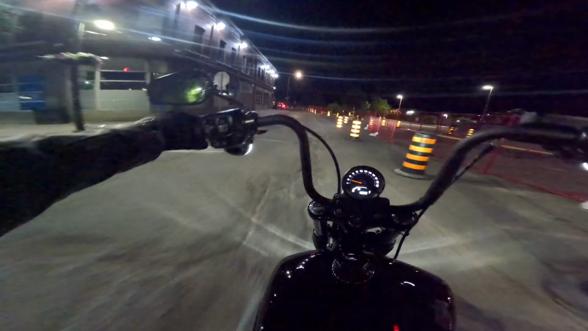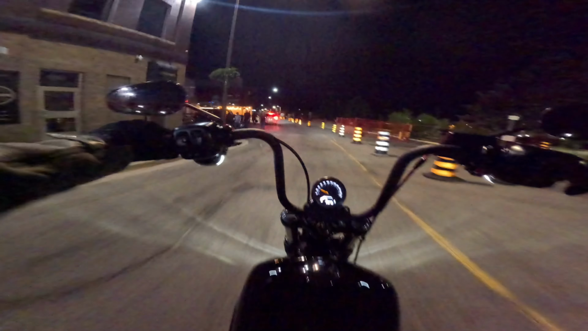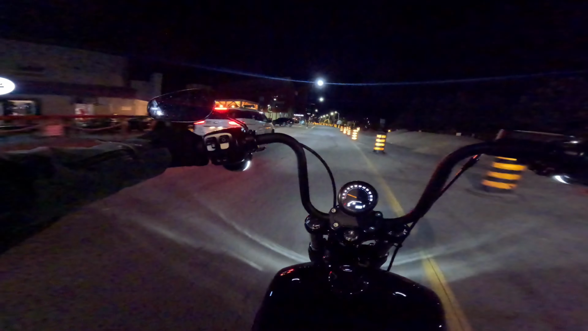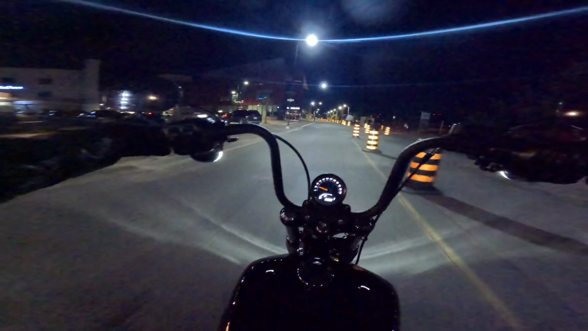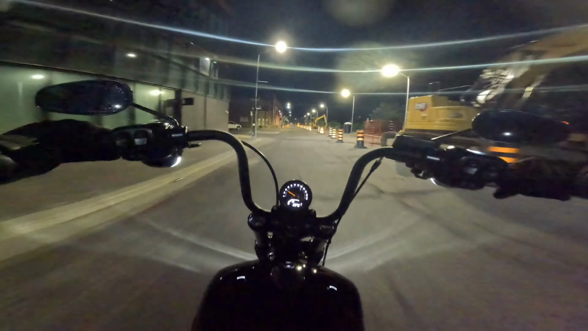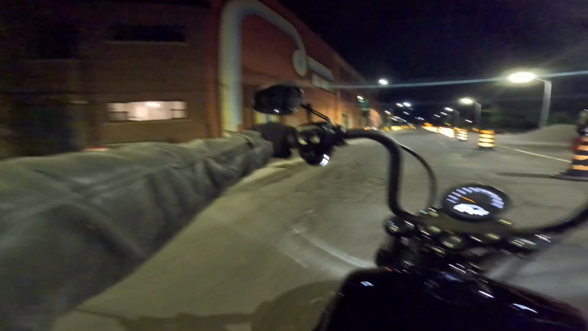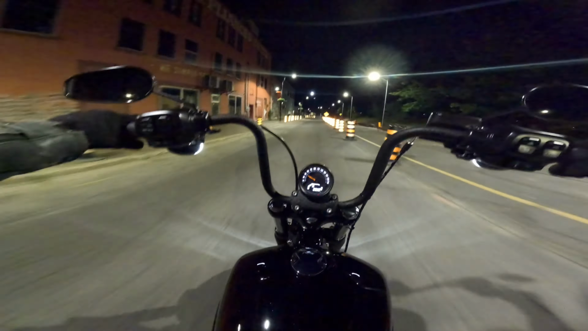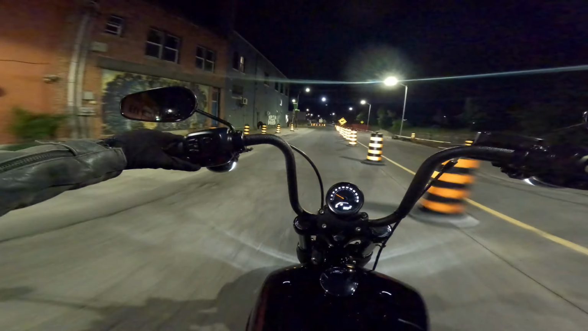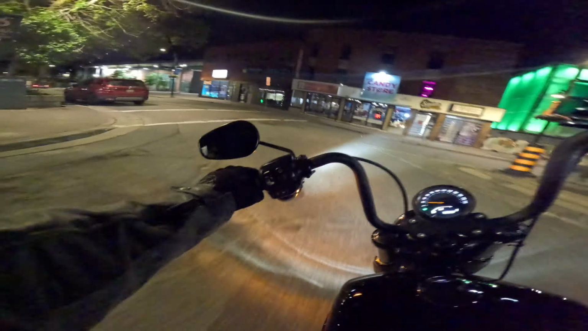Ooh. Gotta love our downtown roads. There's quite a few people out tonight. It's not empty. Making sure his shoelaces are tied. I'm sure that's what he was doing.